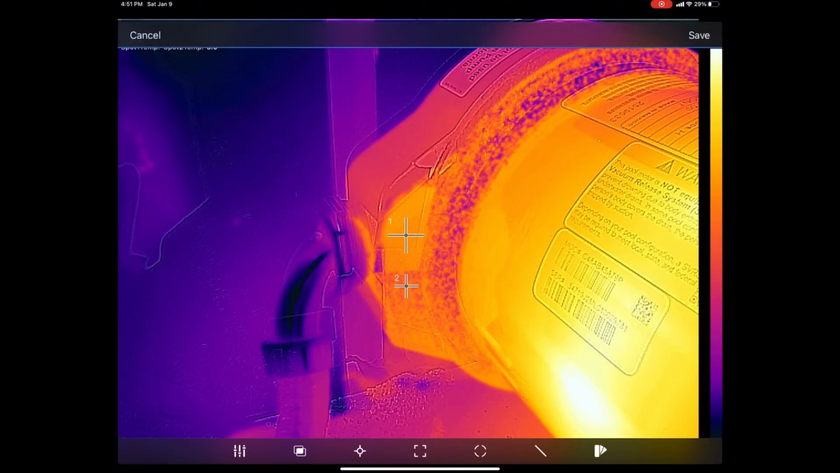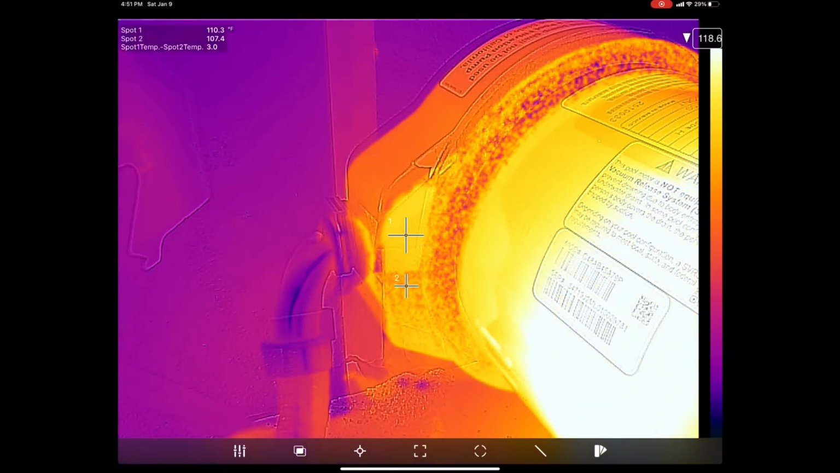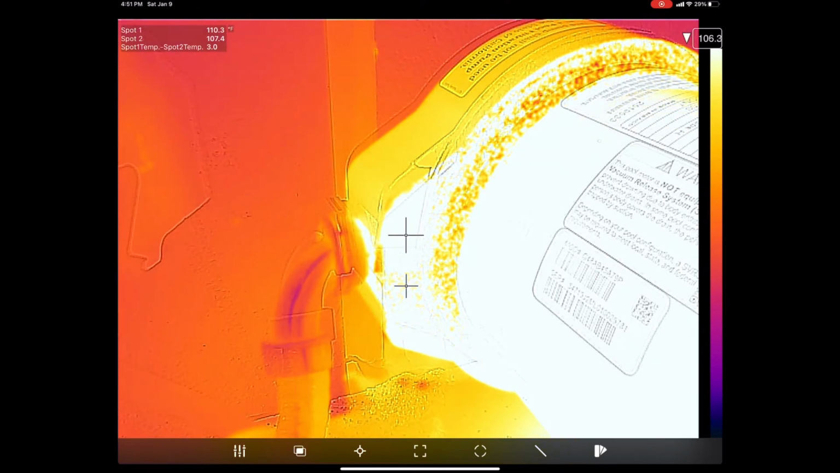Over on the right side, we've got our actual range, and within that we've got our span. So we've got 110.6 up at the top there. Let's tap this thing again, and we can actually drag down on here, which is going to change our span as well as change our level, which is going to be our center point.